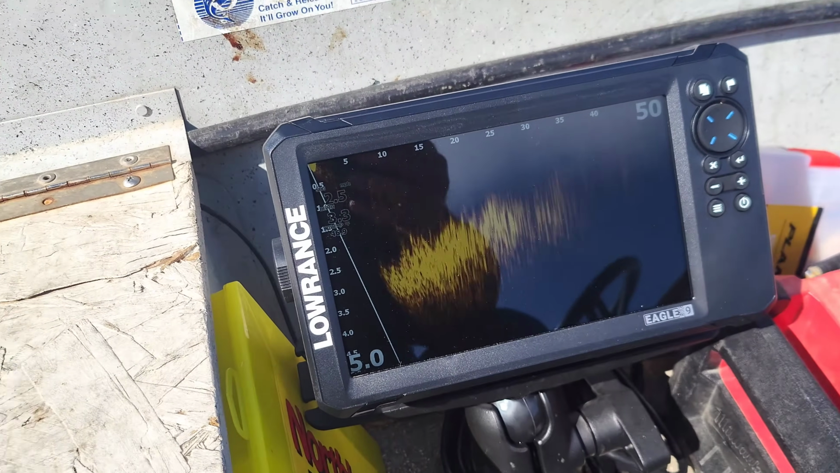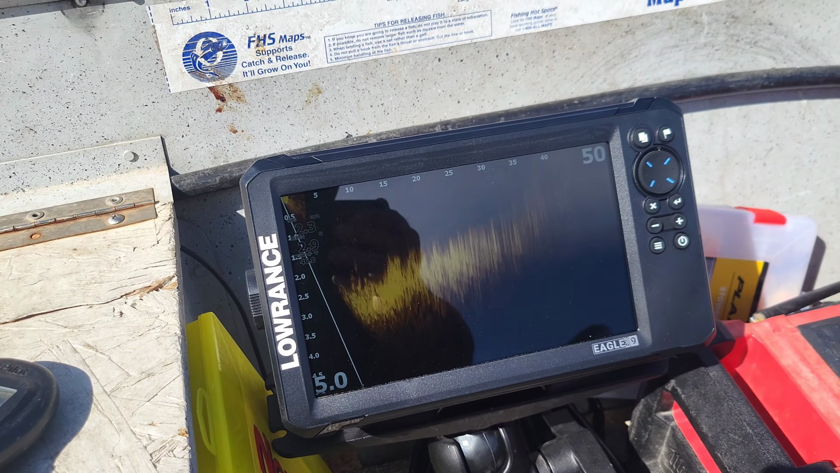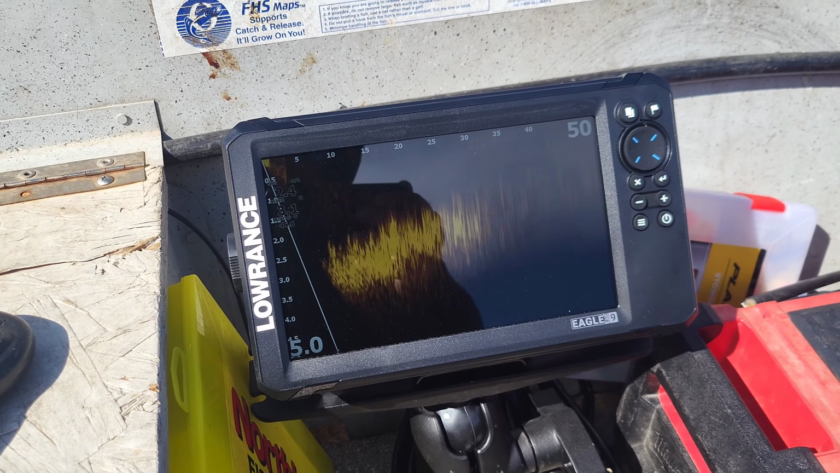So I'm using my remote on my Minn Kota. Go along until I see some fish on here. Then I will try and catch them. So far I like this thing.